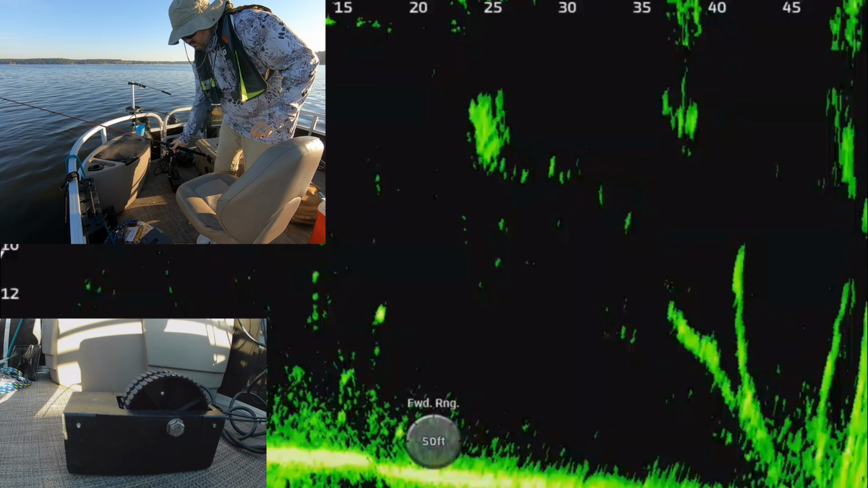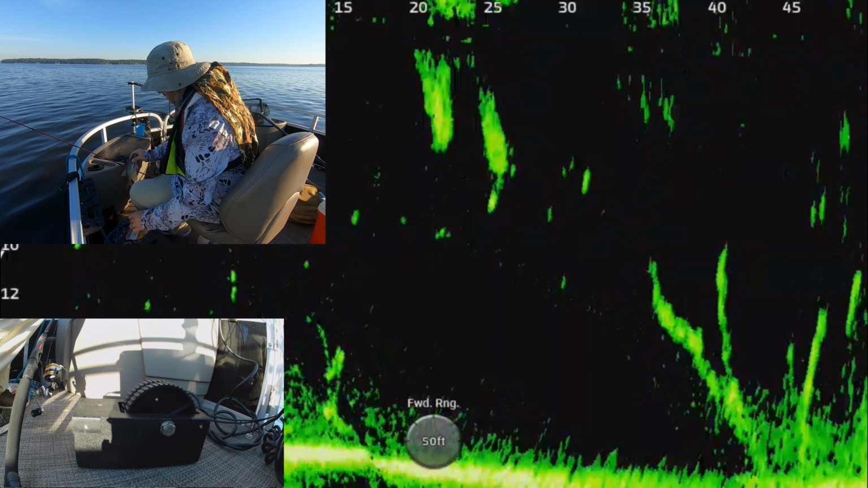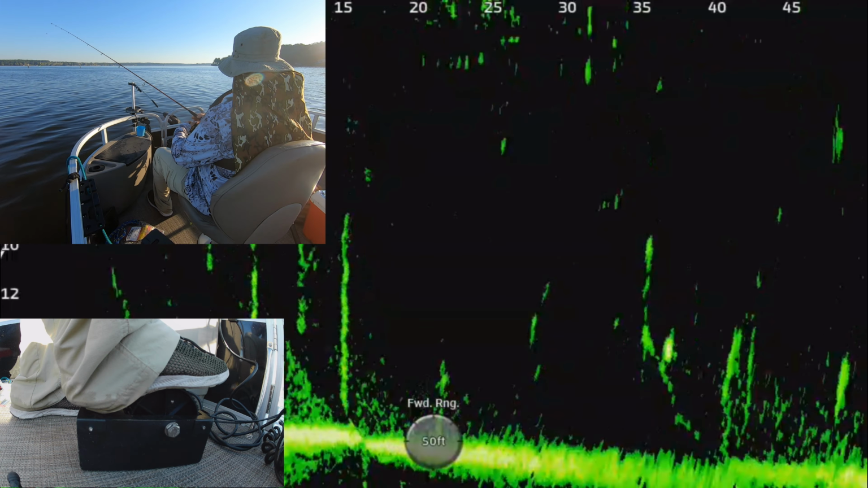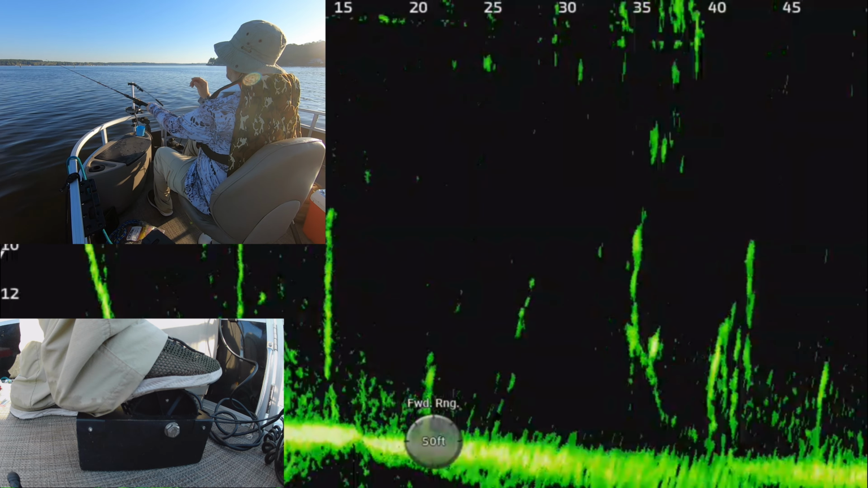You hear me say I flopped him right in my seat. He came off right as I was getting him in the boat. I was lucky to get this one in. There's a good fish. I think this was the first fish of the day right here. But I almost lost that one coming in. I had to keep him pinned all the way in because he spit it out right when he got over the boat.